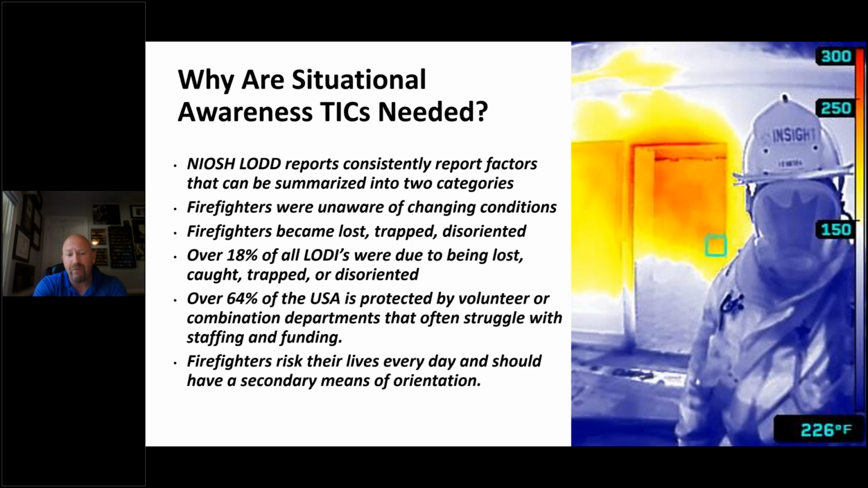They risk their lives every day, so they should have a secondary means of orientation. And the sad news is many volunteer firefighters are paying for these devices out of their pocket, not because they have to, not because they're required to, but because they care about you.